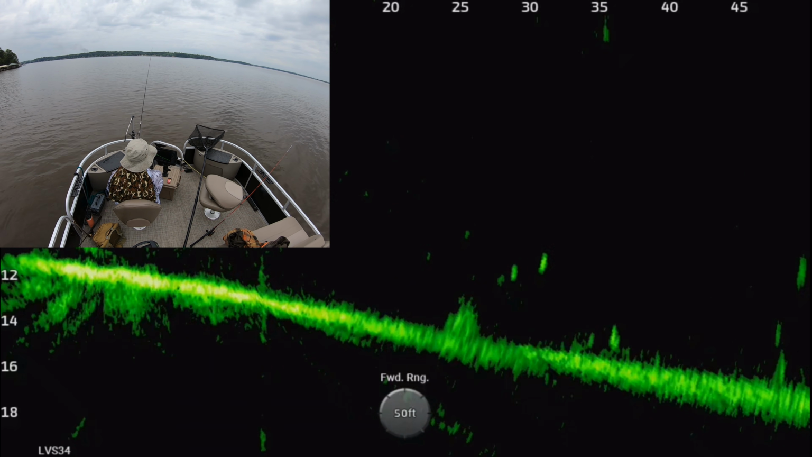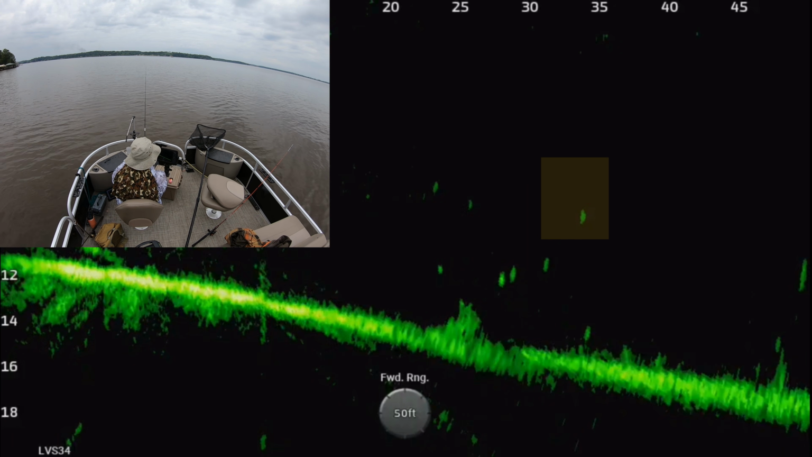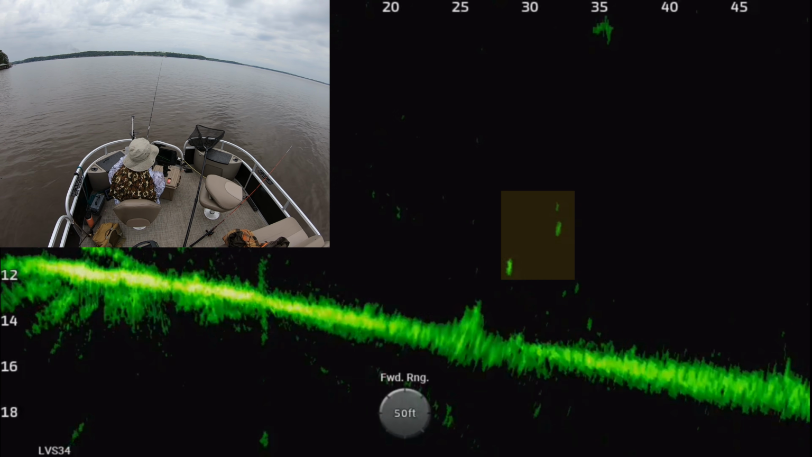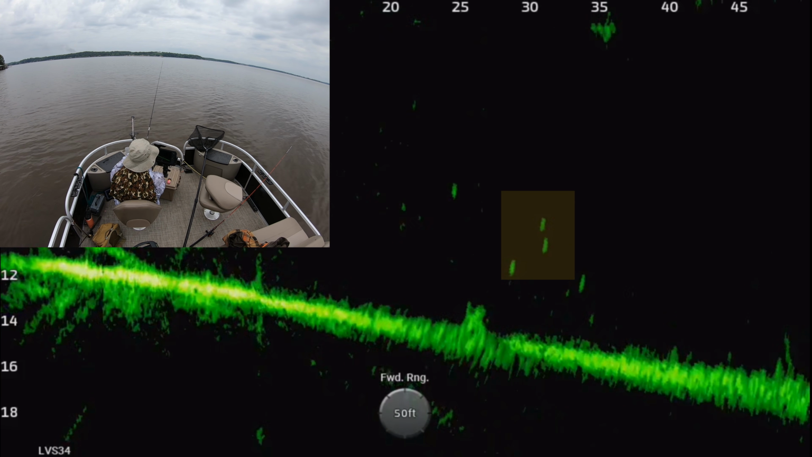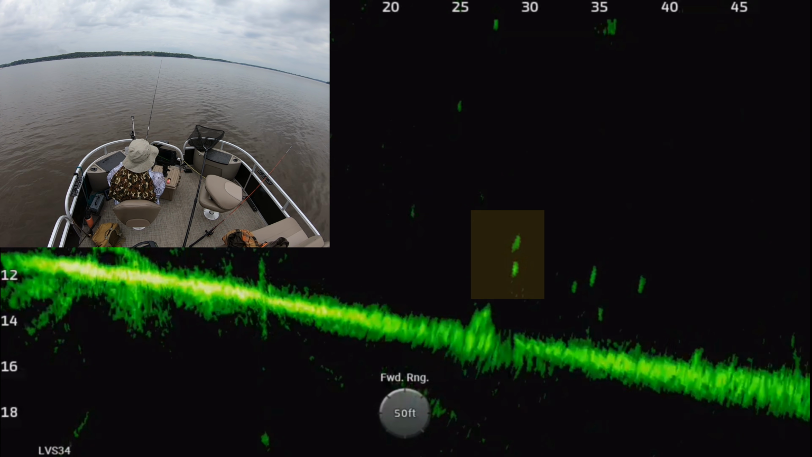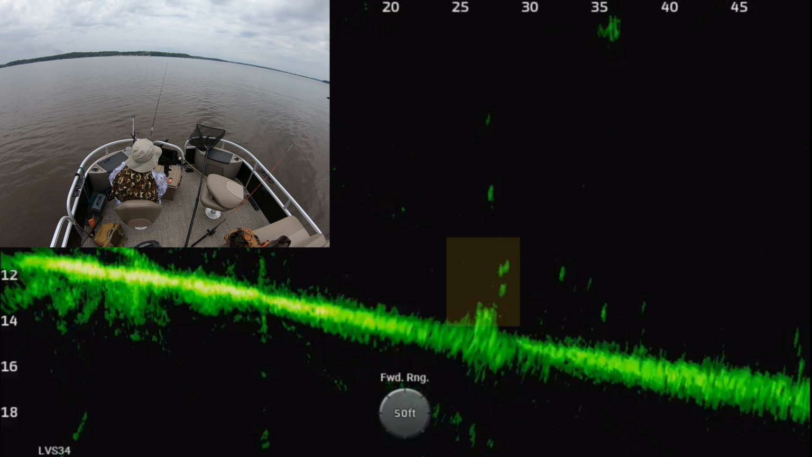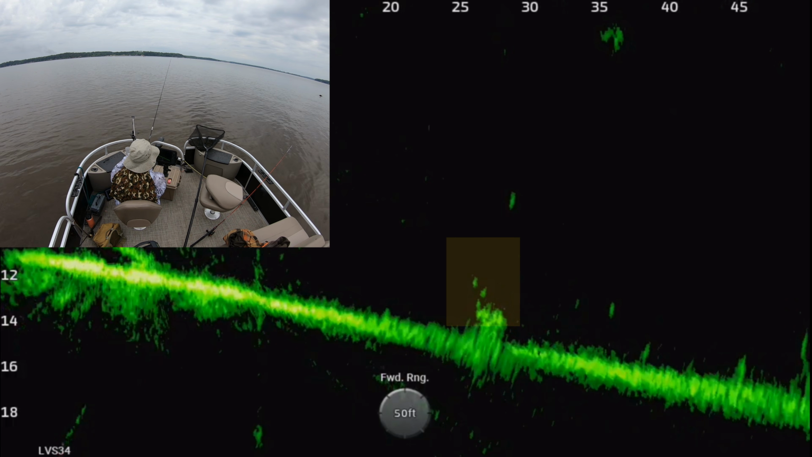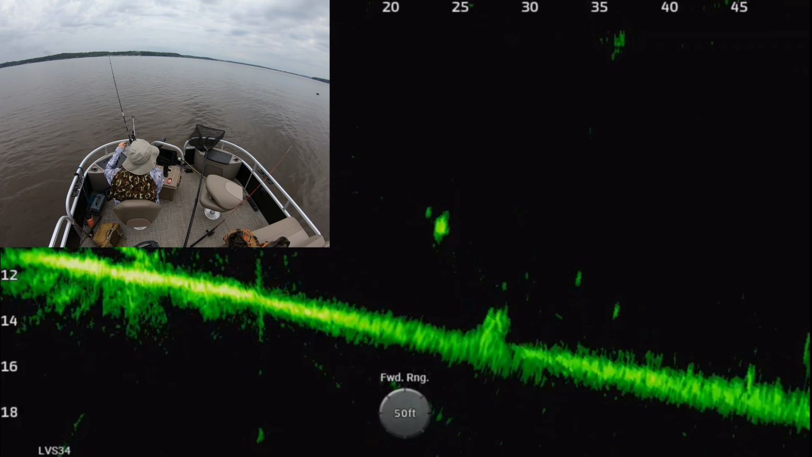So I pushed out a little deeper after I didn't have much luck in the shallows, and I started having a little more luck. Late April is kind of post spawn here on Lake Darbonne, and so the fish are already starting to scatter a good bit, and so you can see. Oh yeah, that's a good fish there.